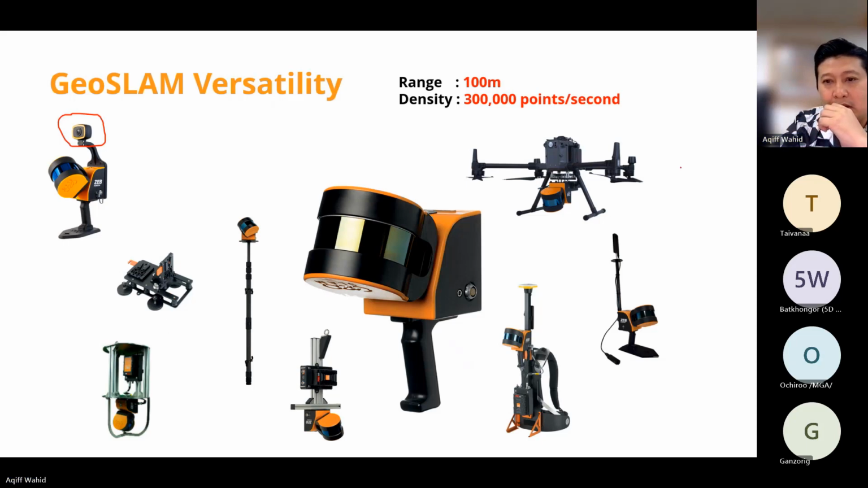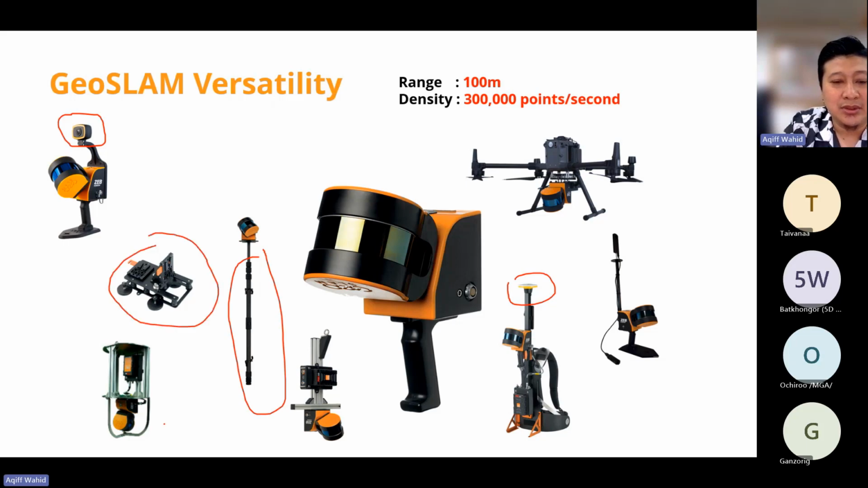This is a drone, Z Horizon. You just need to attach it to a DJI Matrice 300 or 350, and then you can attach a GNSS, a pole, a car mount, or a cradle. All of these make sure that whatever environment you are working in, you can use this one.